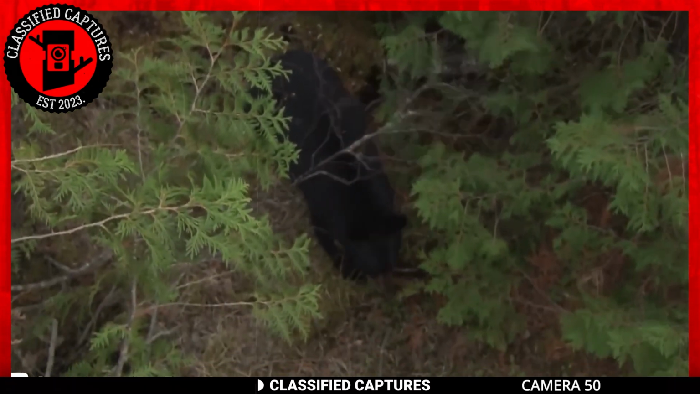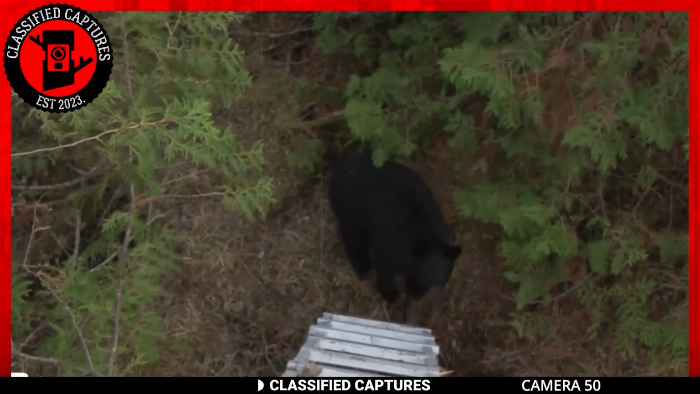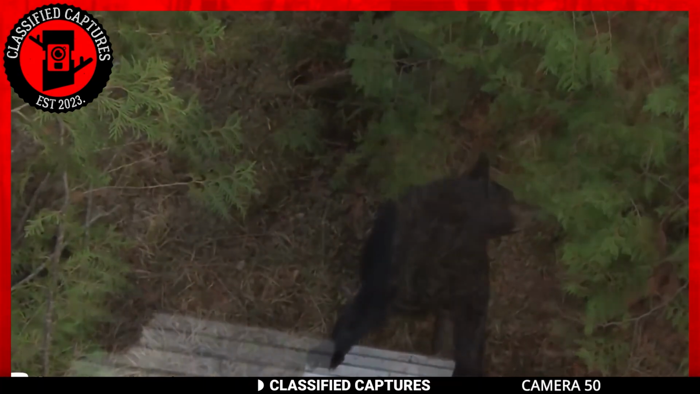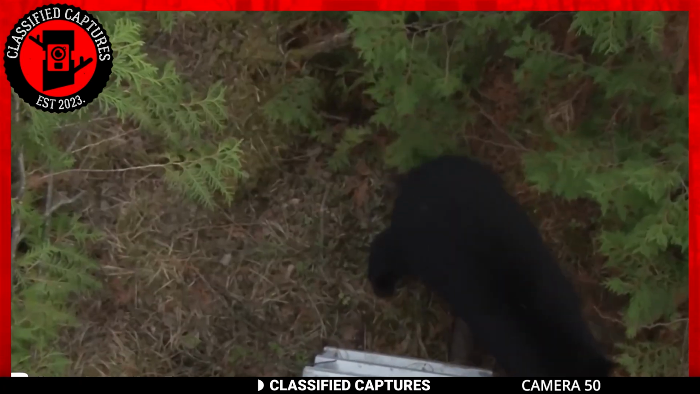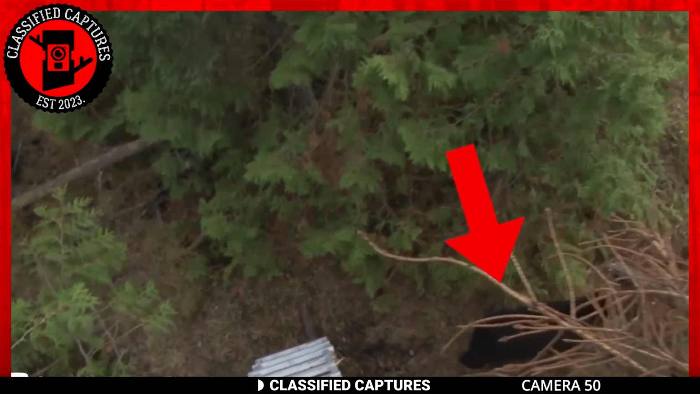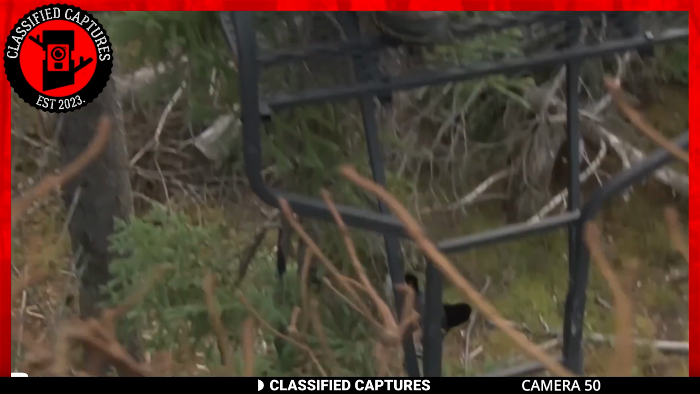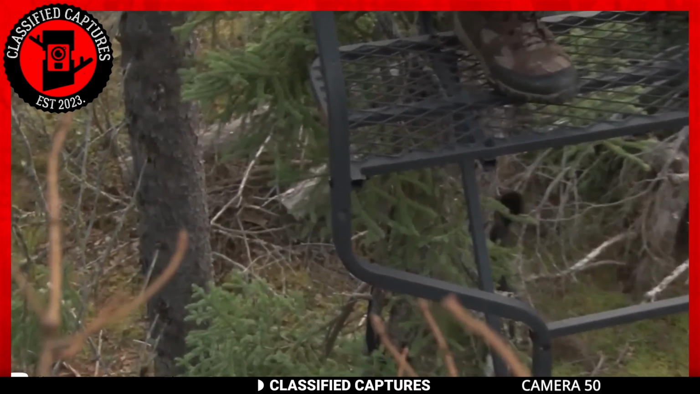Unlike the previous bear that was climbing up a tree, this particular one attempts to climb up a ladder or a hunter's tree stand. But why? It had what could only be described as a rather malicious intent. It could see two humans up there, and you don't need to be a researcher to know it was thinking of lunch and dinner when it saw them.